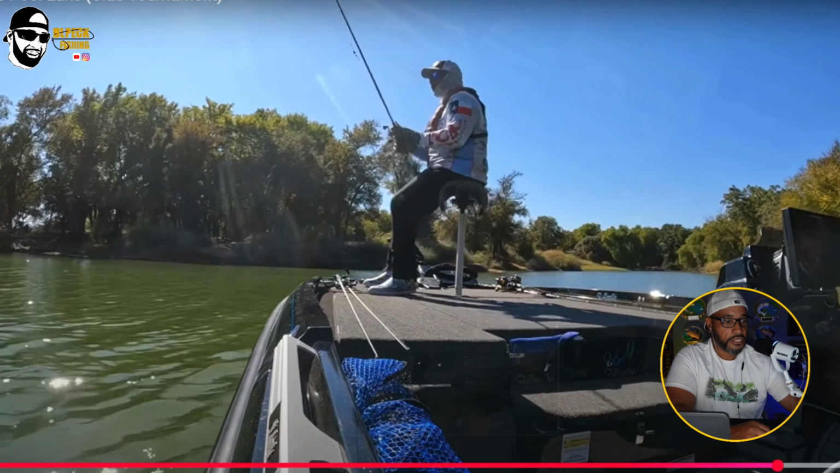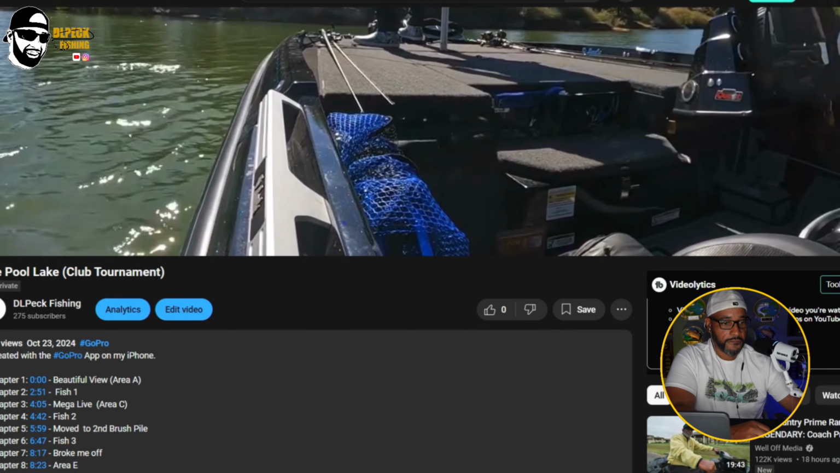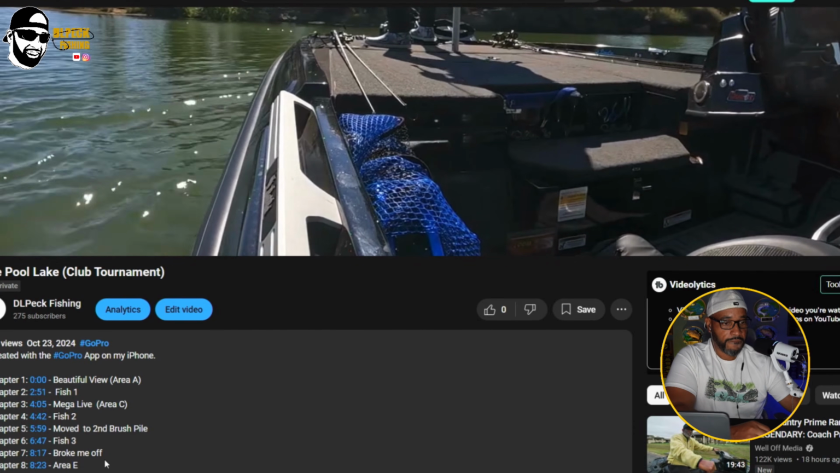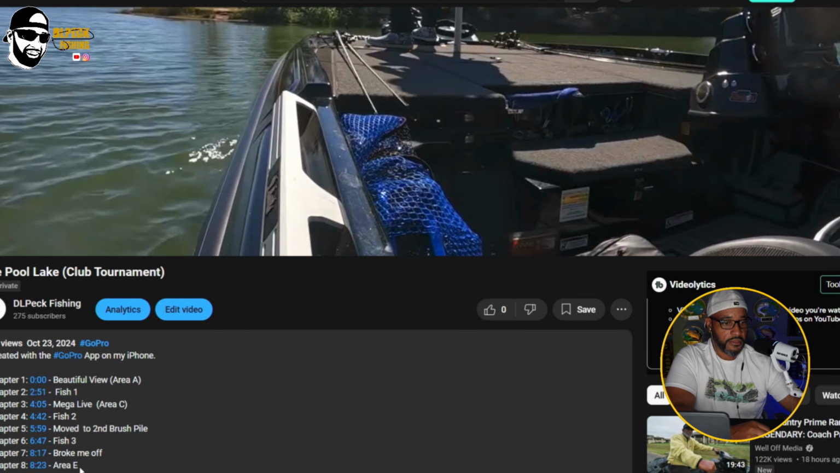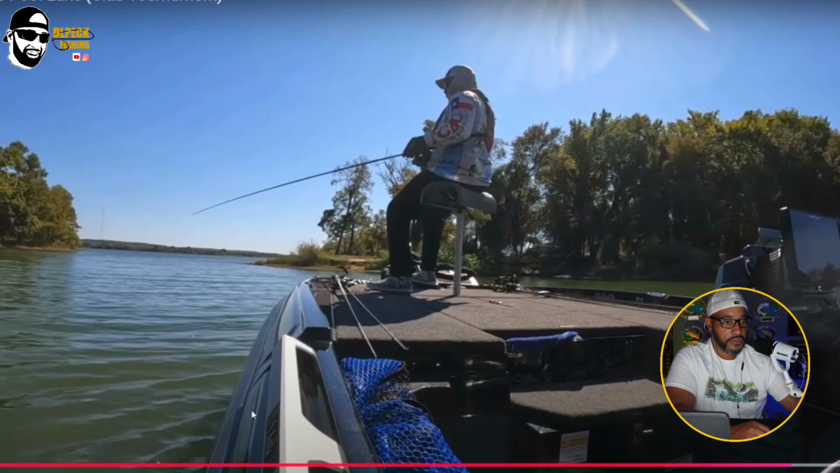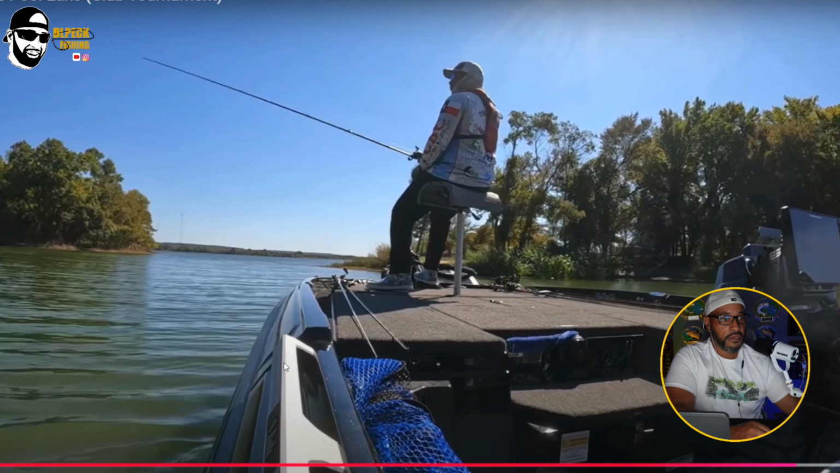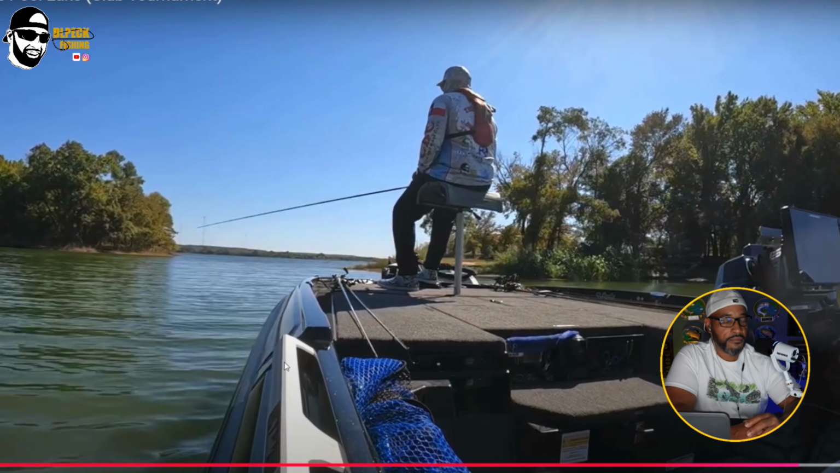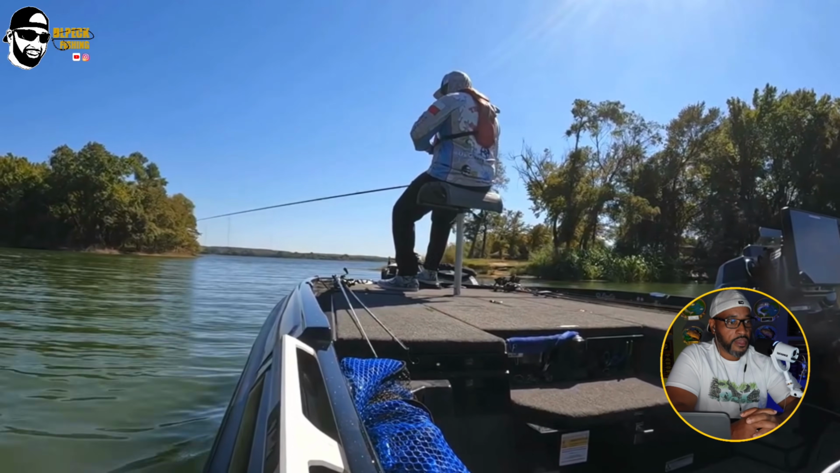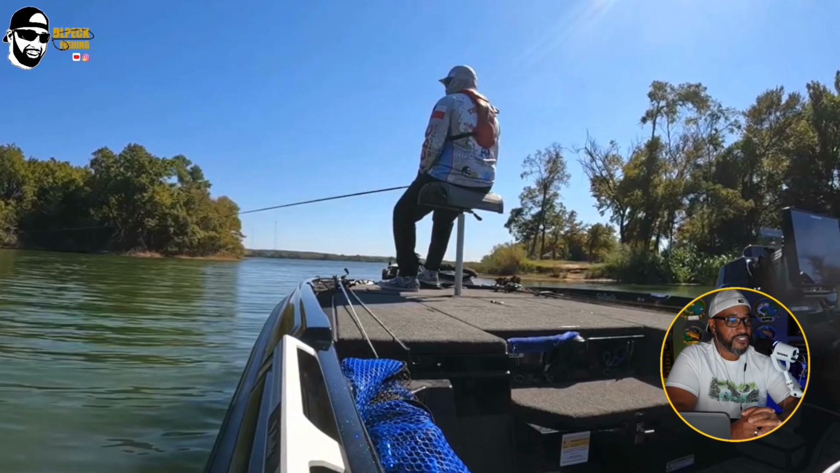Let's see where we are in our chapters. Yeah, we fished in Area E. I think I'm getting close. Yeah, there's the Carolina rig. I'm looking at the watch at this point. Tournament is out. I'm pretty much done at this point.